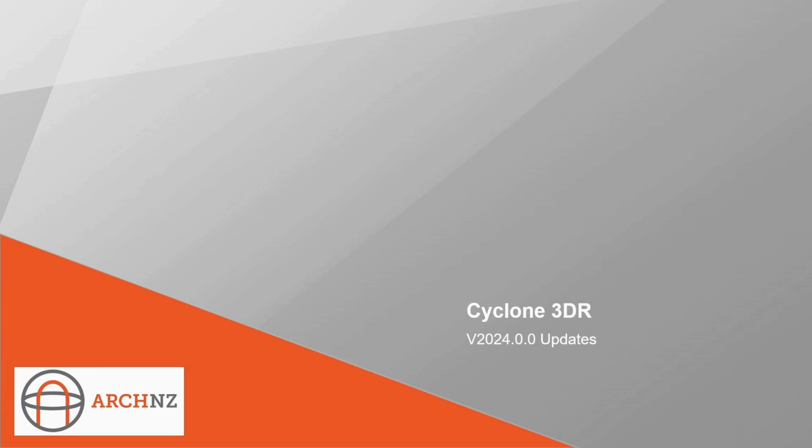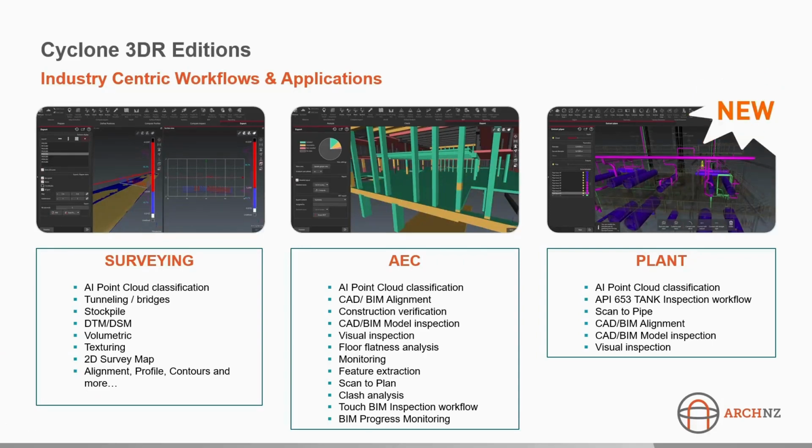Yes, it's now my pleasure to give you an update to the latest release of Cyclone 3DR. So once you have your registered point cloud of Register 360, the next challenge is how to extract value out of that raw data. And Cyclone 3DR is a standalone software which is focused on deliverables from point clouds. So for those of you who are not aware, Cyclone 3DR is a modular software, and there are additions or license packages focused on specific industry workflows and applications.